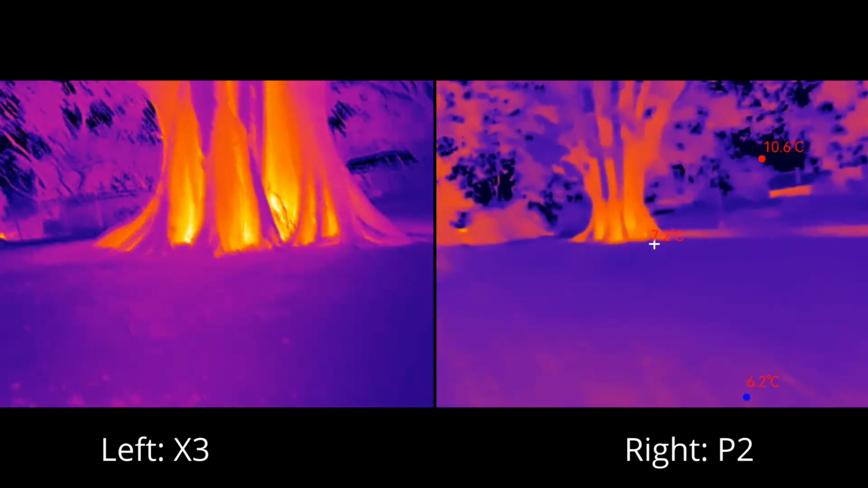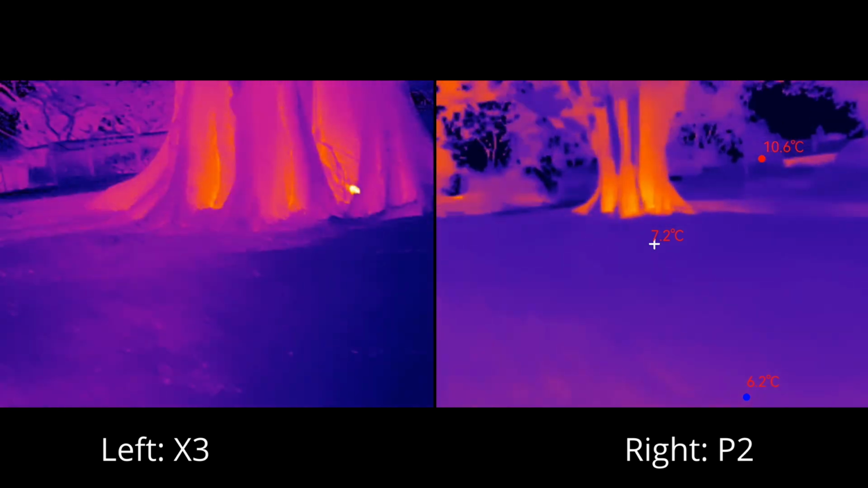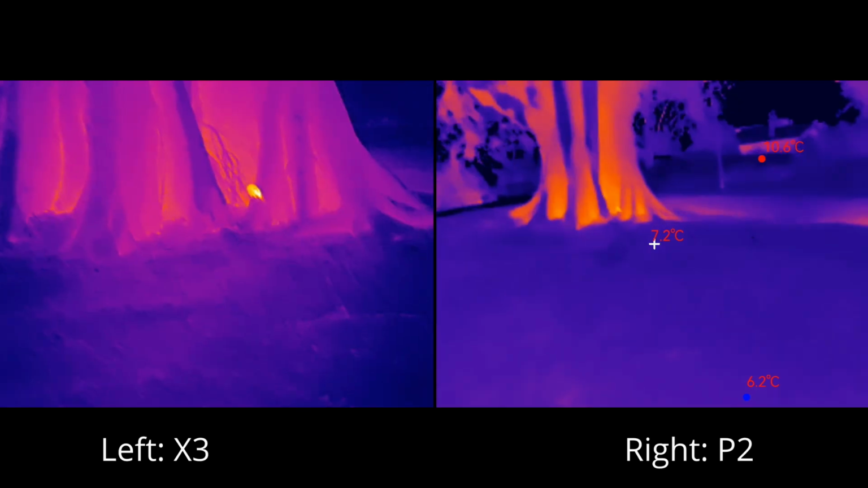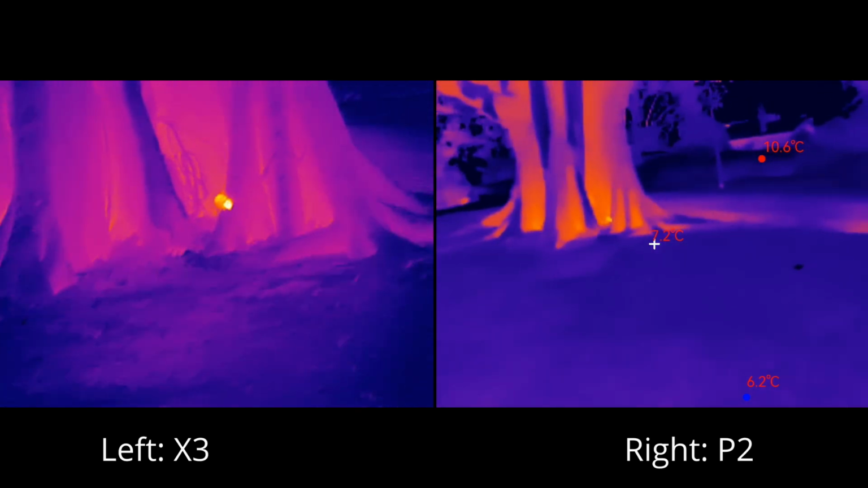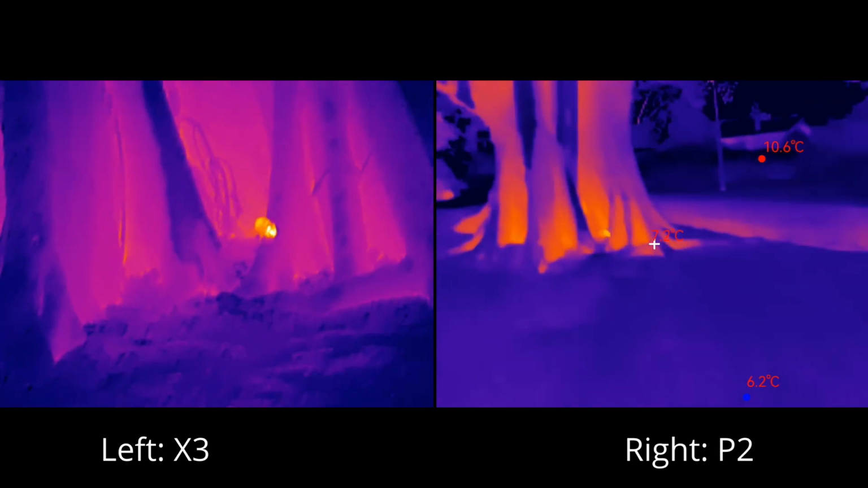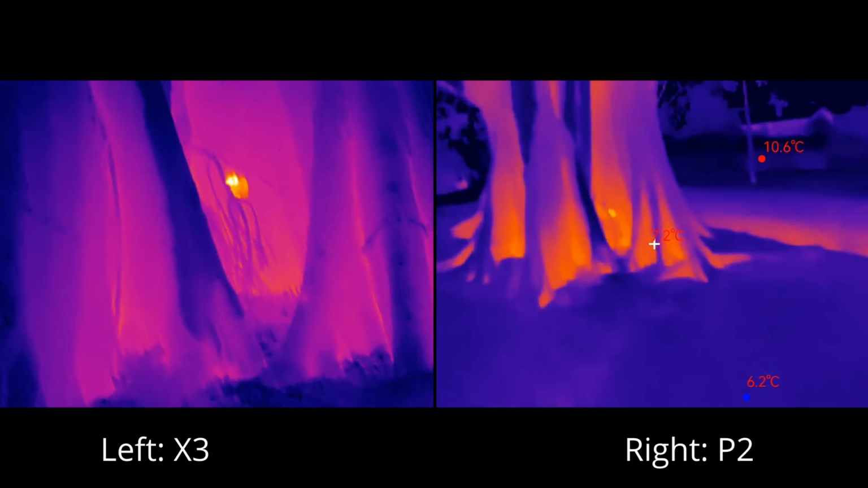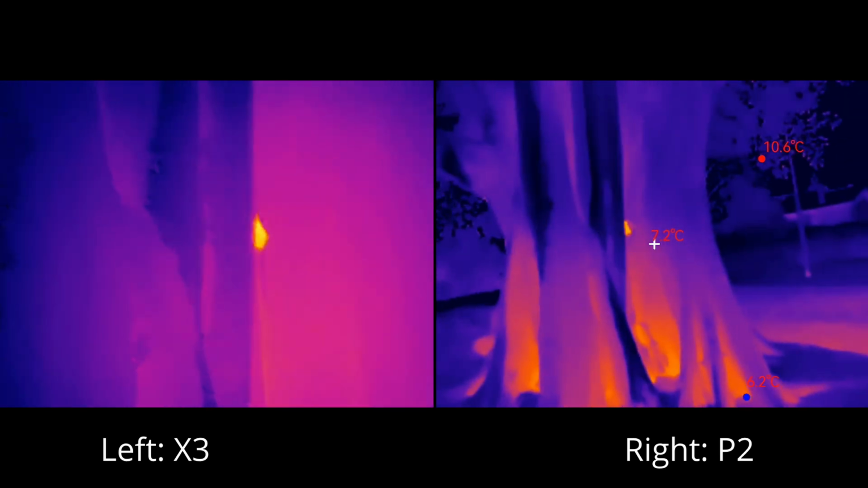Yeah, this tree. Get a bit closer. It's picking up the important stuff, that's for sure. But the higher sensitivity of the X3 can really distinguish the details much better, whereas you've got to get closer with the P2 to see what's going on.